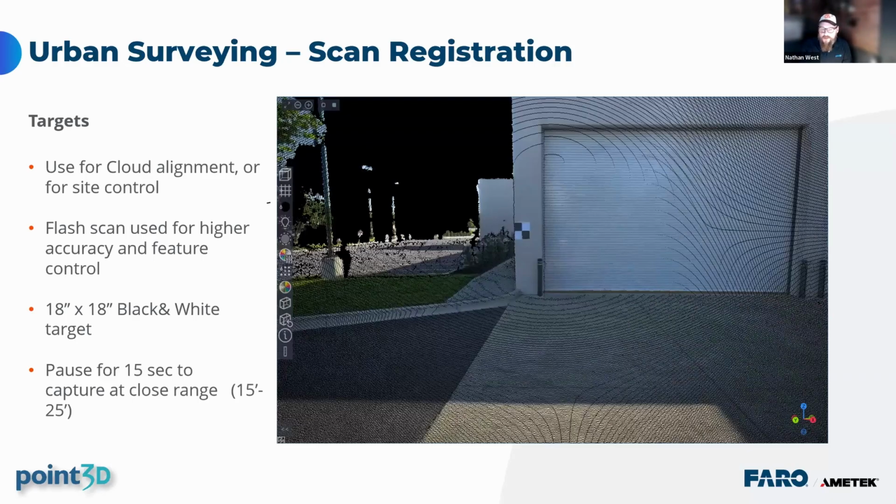This image shows a black and white target setup captured using the flash scan. It's a capability using the Orbis, as David discussed. It's a high-resolution scan captured in about 15 seconds, gives a panoramic image at about 72 megapixel, and a very high-density point cloud. The target shown in the center of the image is an 18-inch by 18-inch. And the ideal distance to any target from a vehicle is about 15 to 30 feet.